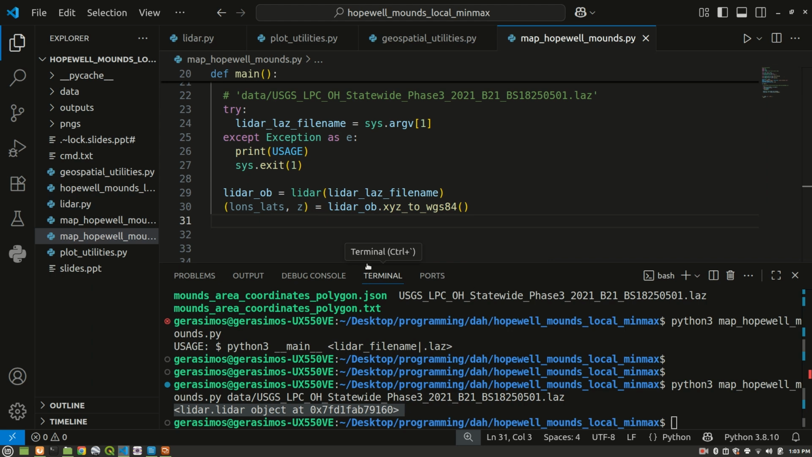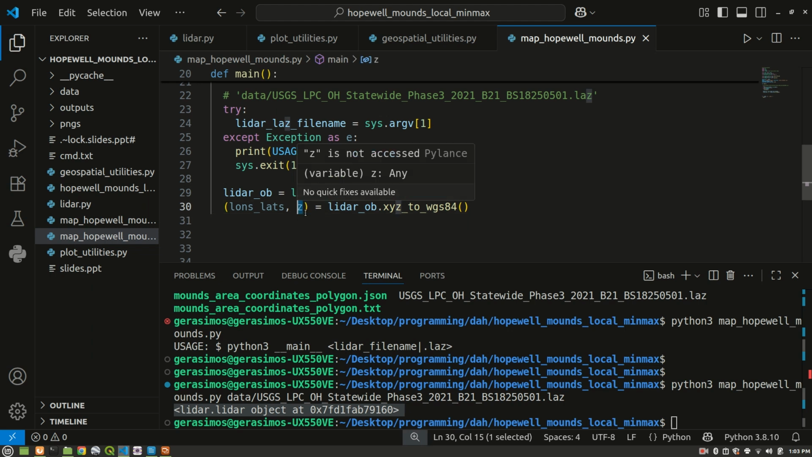We got the latitudes and longitudes in an n rows by 2 column array, and we also have the elevation values. This is a 1 column array. It should have the same number of rows as the lons lats here.